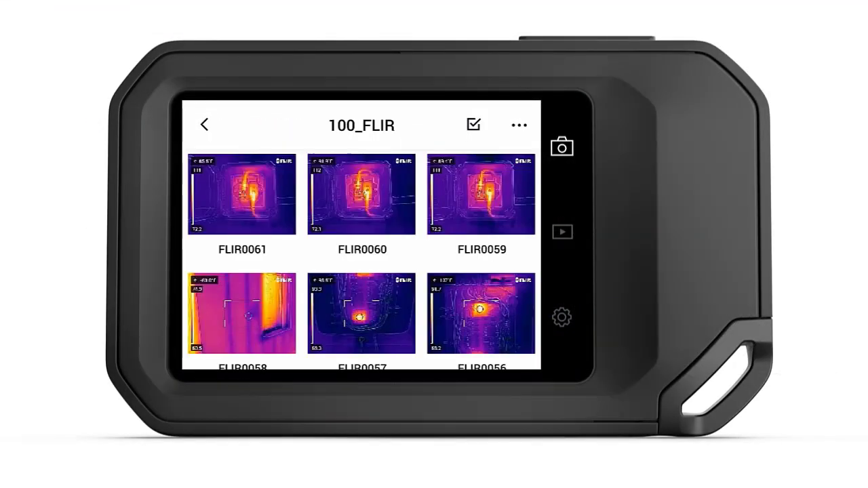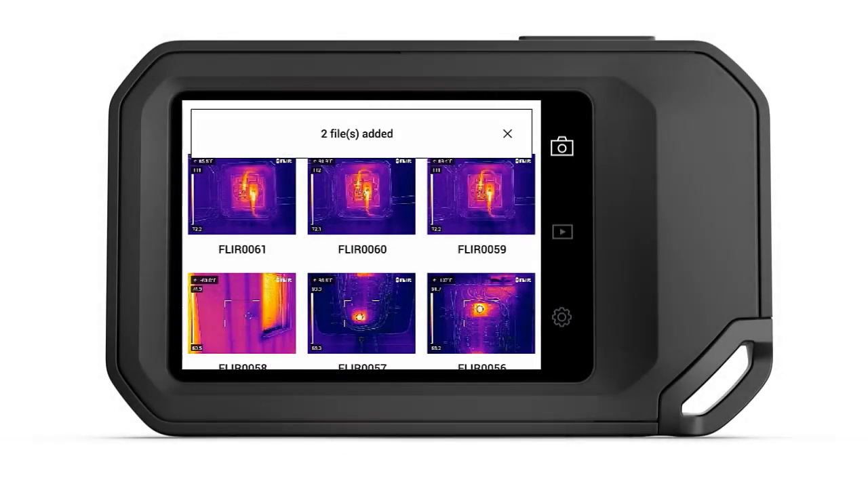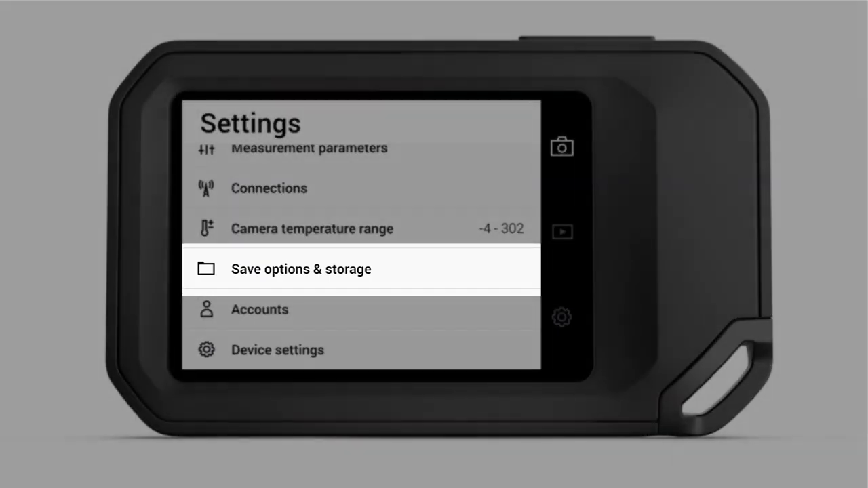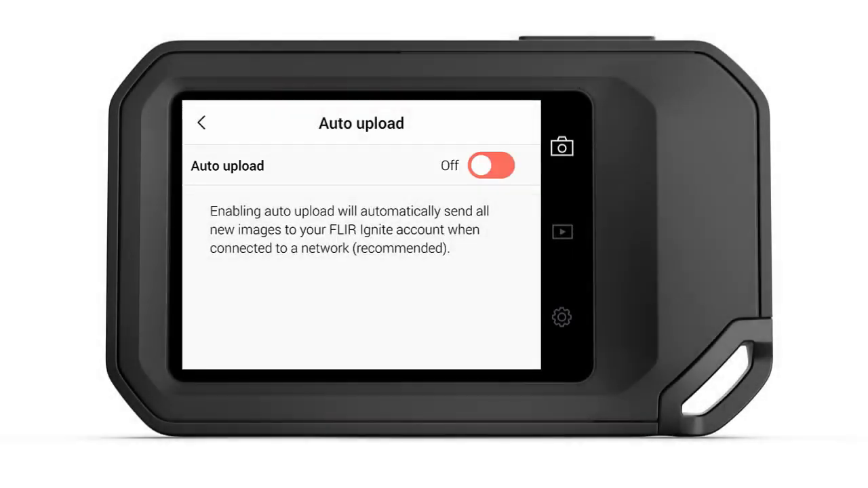From the gallery view on your thermal imager, you can choose to manually upload directories or specific images to the Ignite library. If you prefer, you can have the camera upload newly saved images automatically. To enable this feature, select Settings, Save Options, and Storage. Select Auto Upload and switch this on. This feature will ensure that your images are backed up automatically as you save, as long as you have an internet connection.